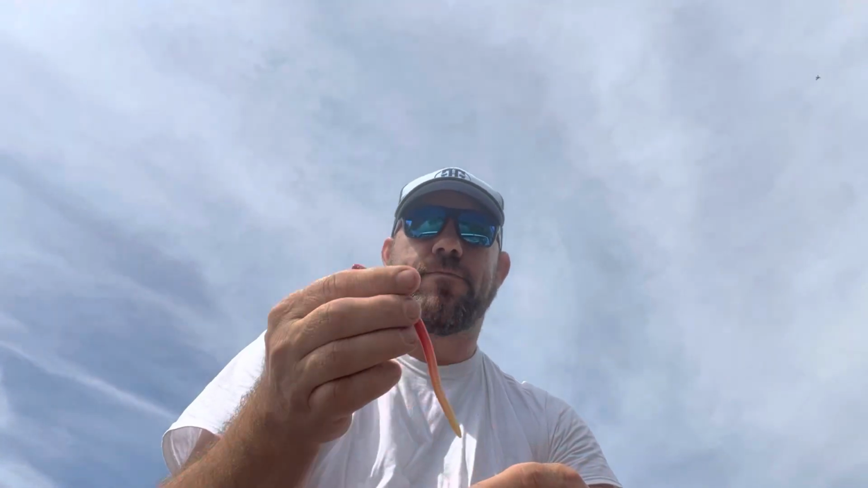The second key important part of this is your worm. I tend to stick to 3 or 4 different color worms. Catopola, which is a black and yellow type worm. Natural, which is probably the most popular color worm. And then I use purple red tail. I have some in the box, but I'm not going to get them out.